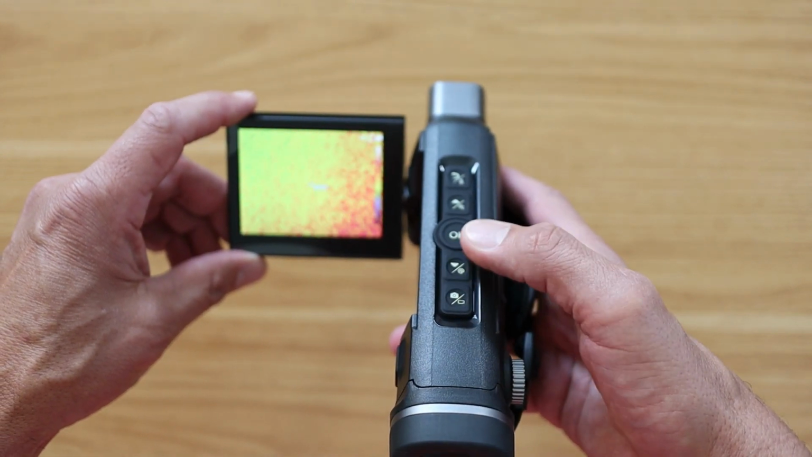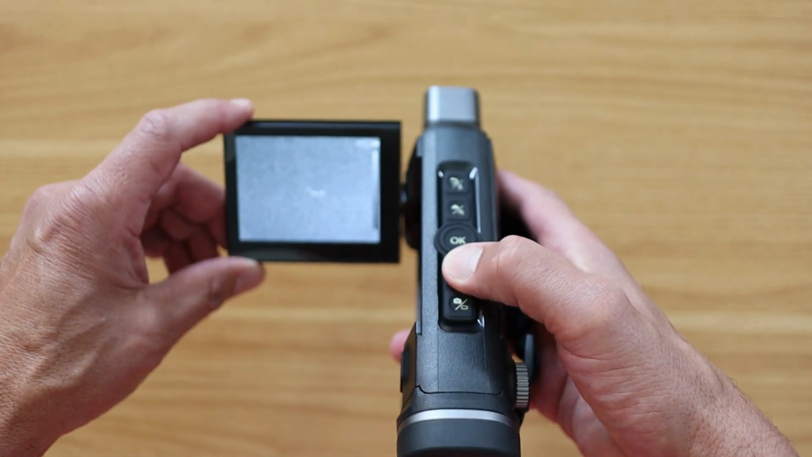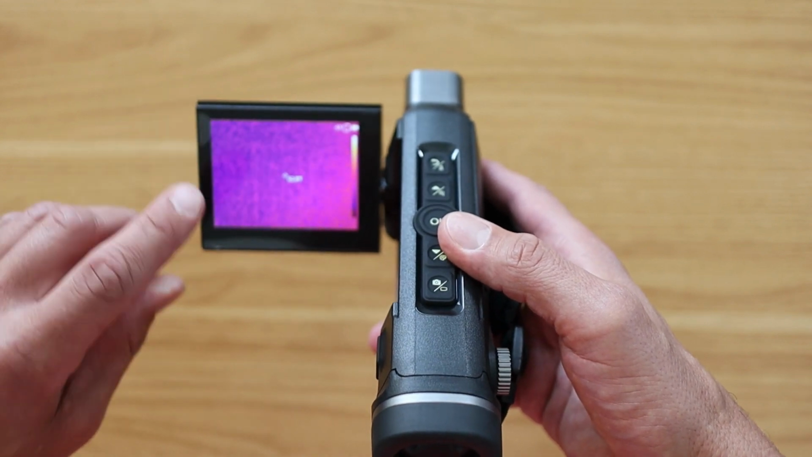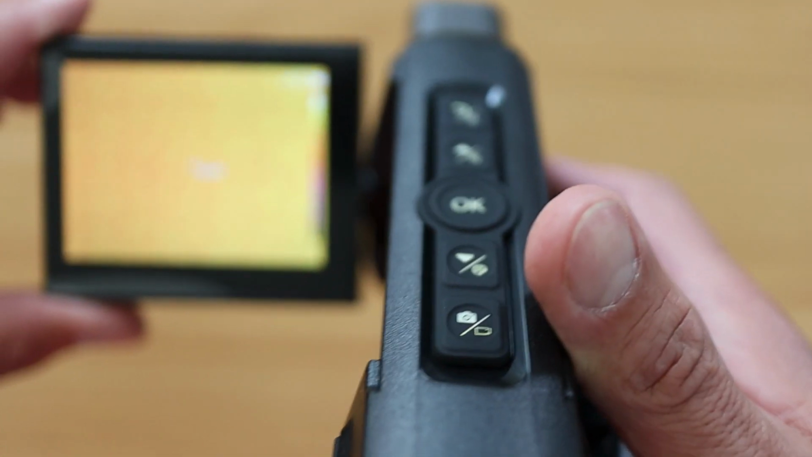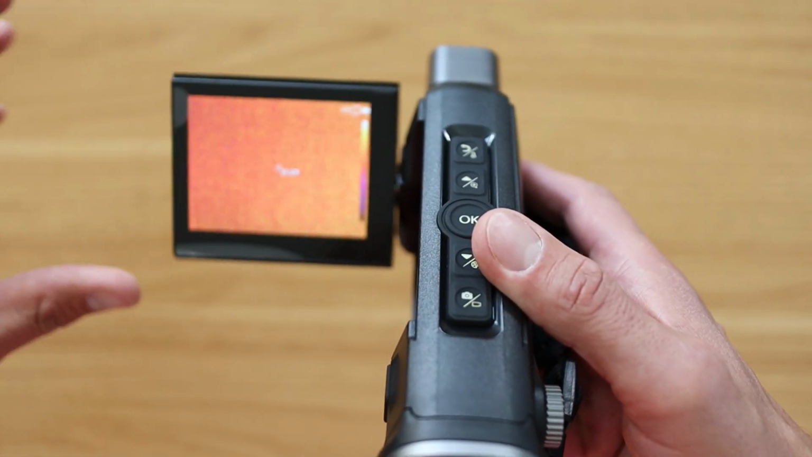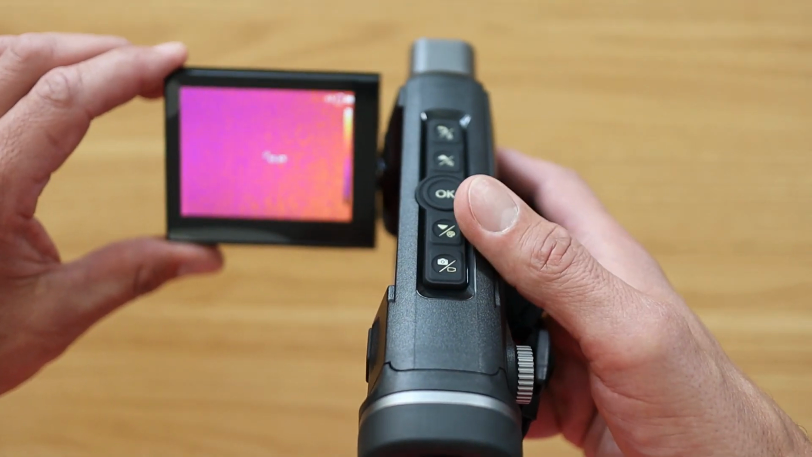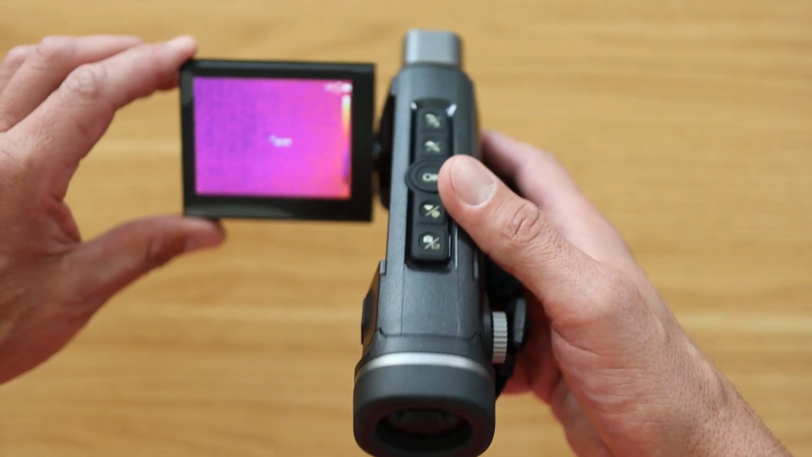And then from here, I also have quite a few different settings that I can look at depending on what I'm trying to see. And I really like the fact that right there in the middle, if you can see, it is the current temperature. And I'll show you a few uses in a minute that I really have had fun with and learned a few things that have been great with this camera.